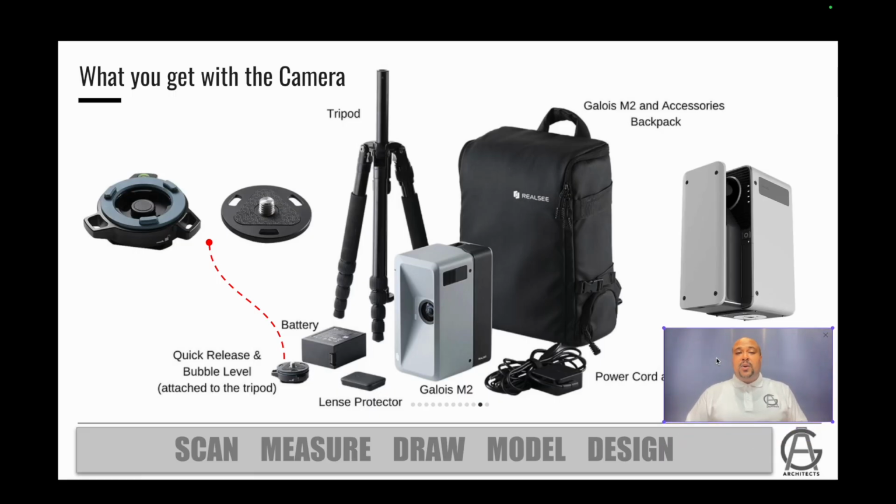At the time of this recording, this is January of 2026. I don't know what kind of offers Realsee has, but this camera could cost you between $5,000 or $6,000, $5,500. It just depends. Sometimes they have Christmas specials or holiday specials or whatever it might be. So just check out their website to see what they have. They might have something on sale. Sometimes they might throw in an extra battery or something else. I don't know.